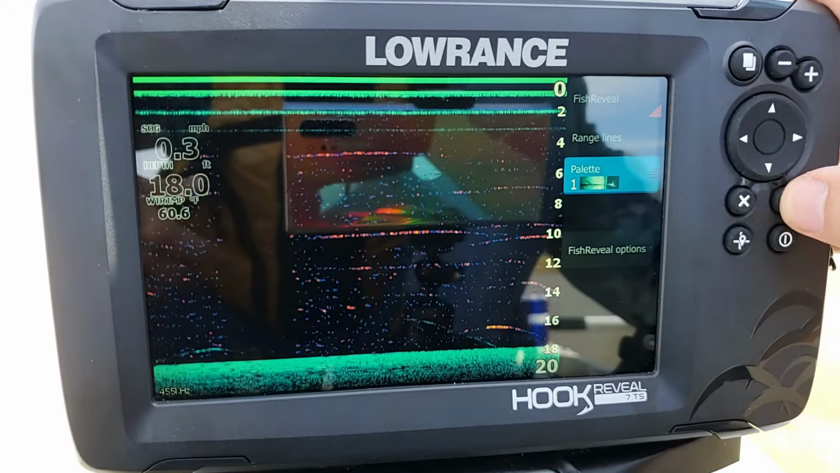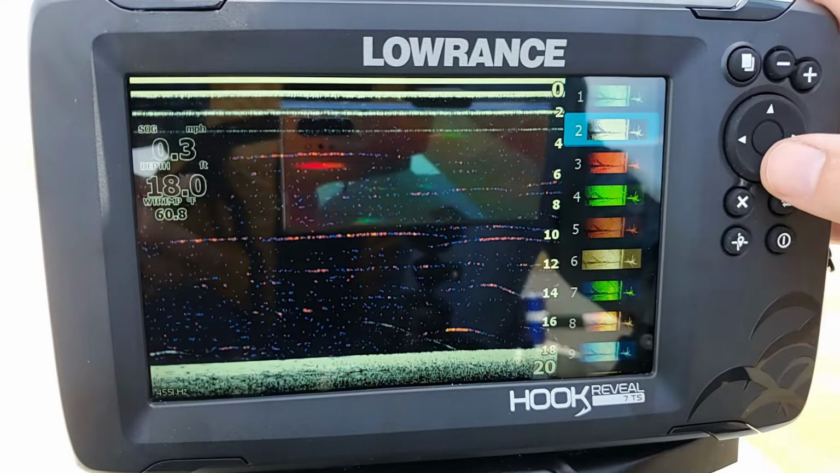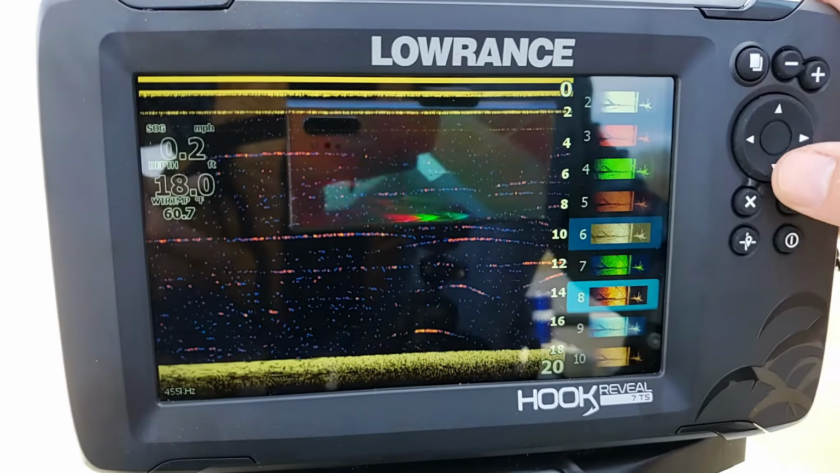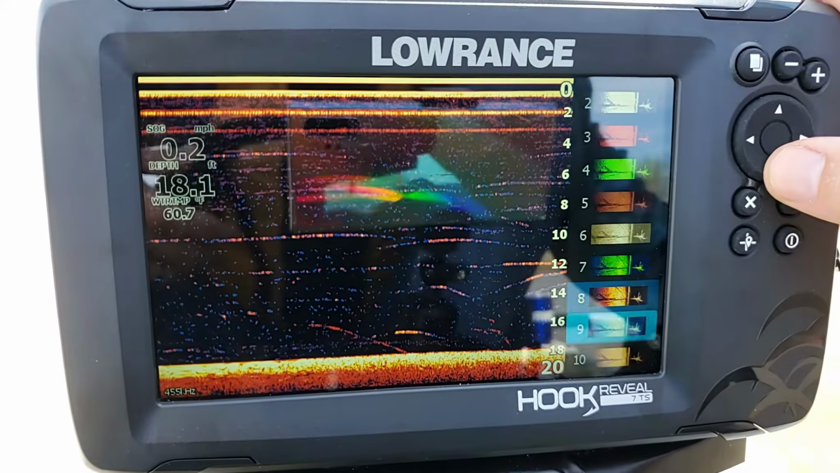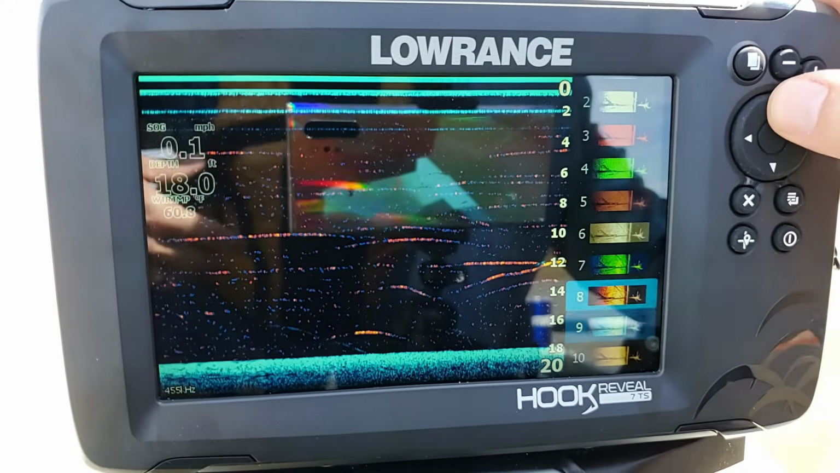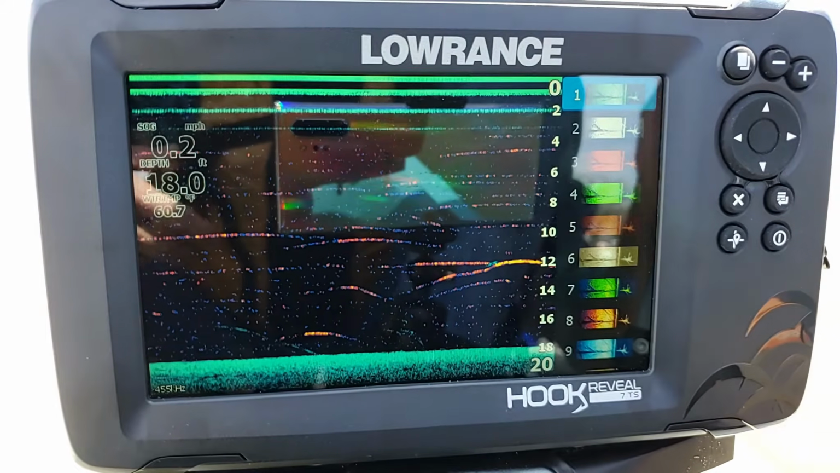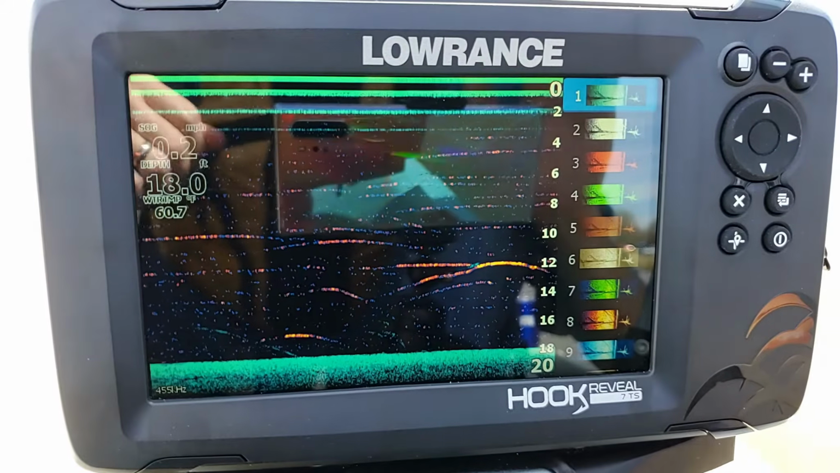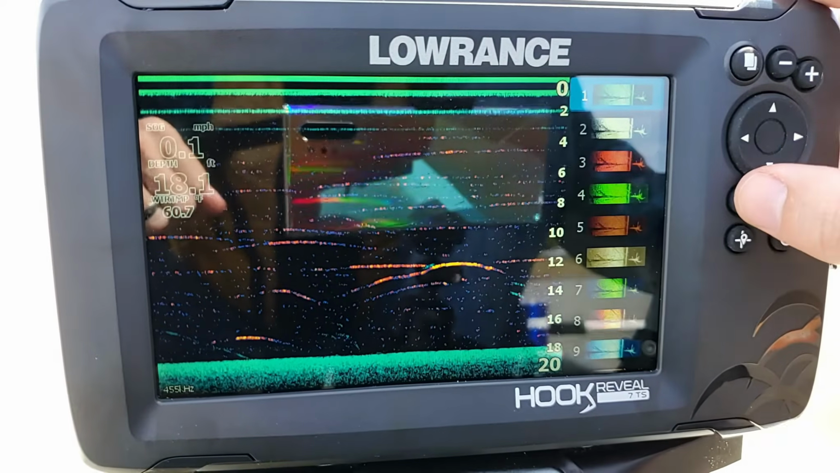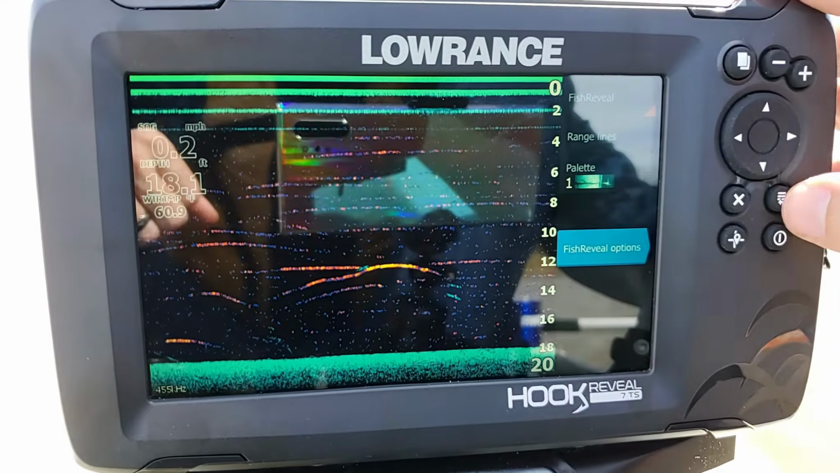Now the next one here is our palette. This is an important menu option, as you may want to go through and change the color of your screen that you're seeing. Some people are accustomed to various colors on their screen. It won't really affect the performance of the unit, but I really like number 1. It sets to that teal color. To me, it's aesthetically pleasing, and it really reminds me of the color of the water. So let's go ahead and go back. And now we can go down to our fish reveal options right here.